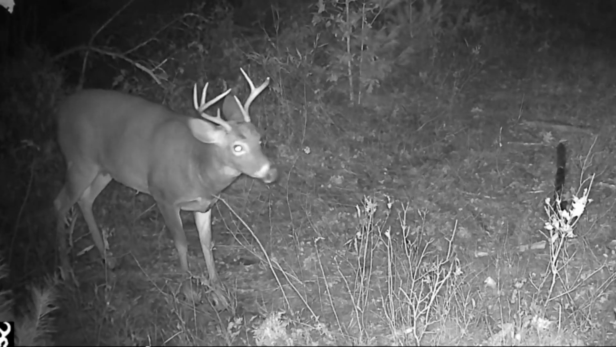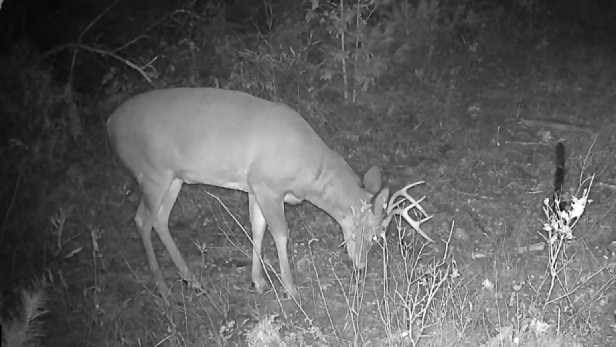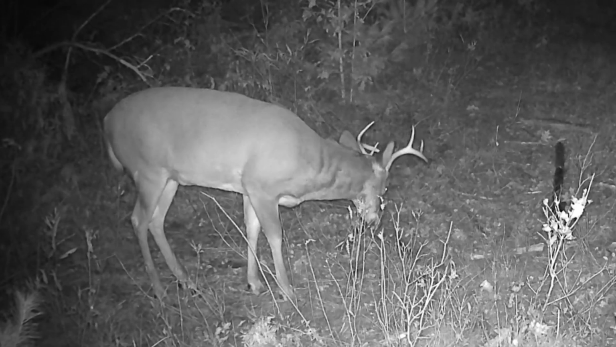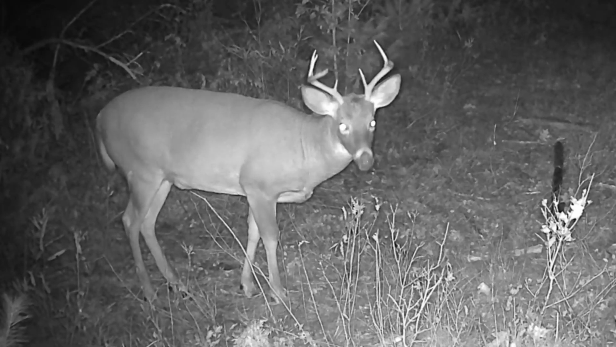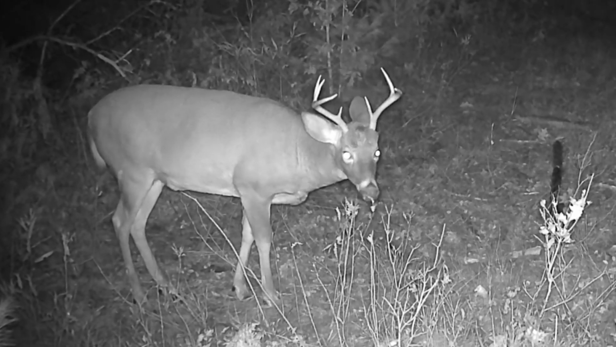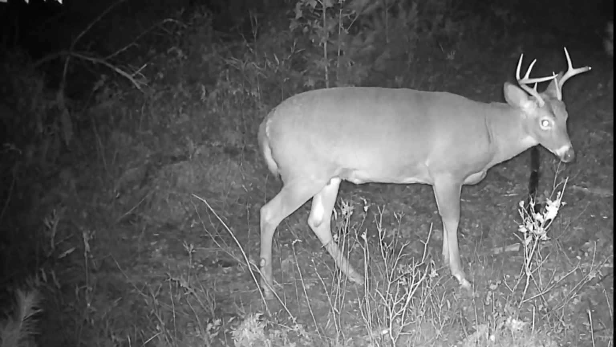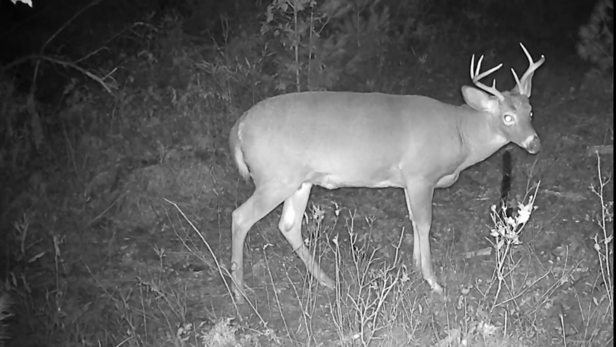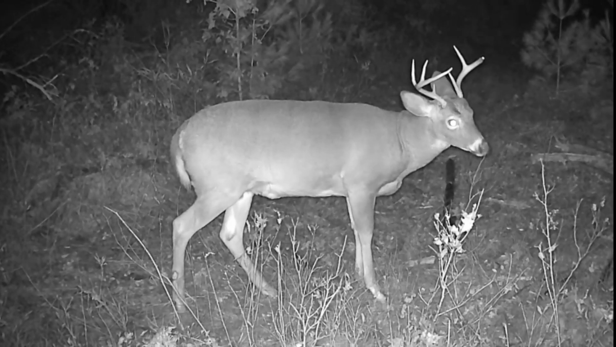I have not seen a doe in this area for over a week, so I don't think they're necessarily picking up doe scent unless it's old doe scent or if it's wafting from somewhere. But there definitely has only been bucks here for this past week. They do the same thing when they come in every time. They walk into this little clearing. They love that little white oak tree that he's kind of nipping at right now.